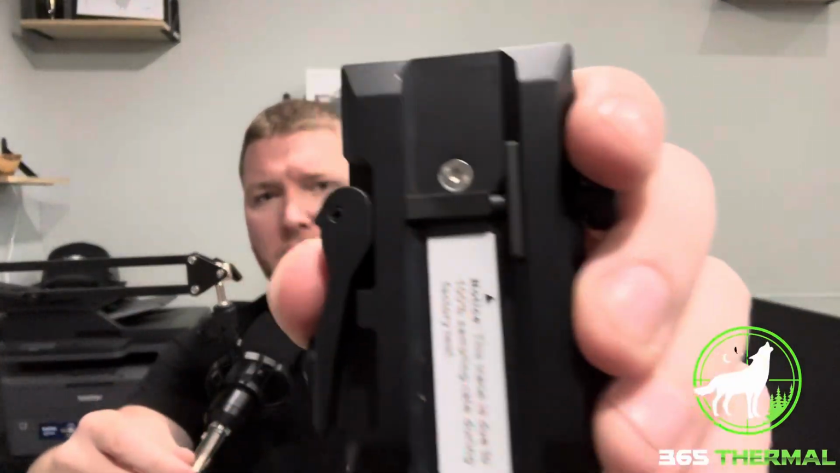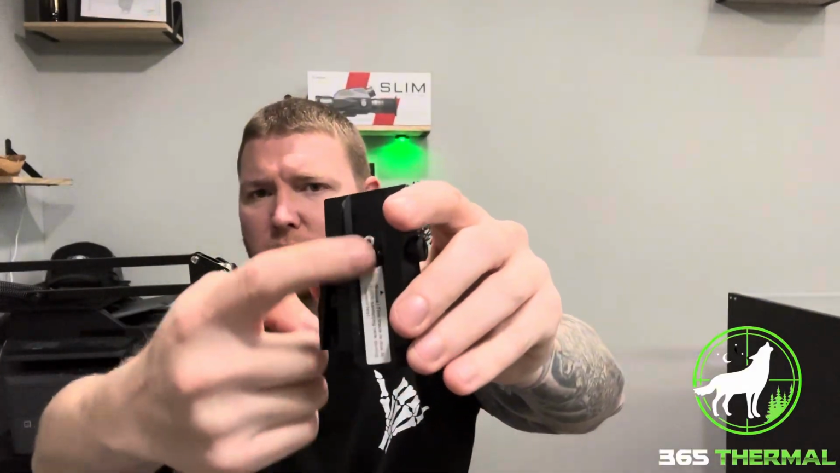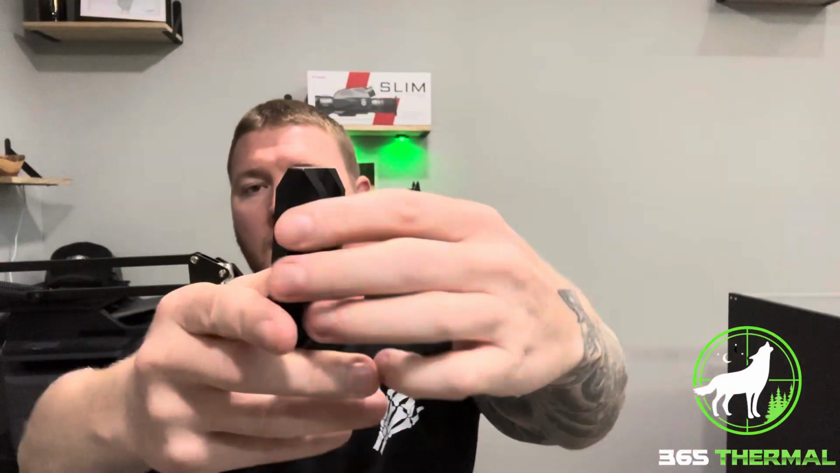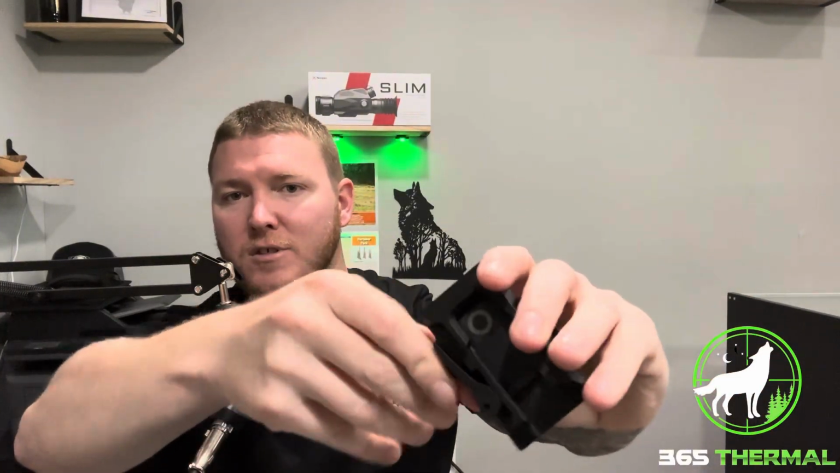Okay, so I'm going to show you guys this right off the bat because a lot of people are going to have different questions about it. So this is the mount that goes for the Slim. It comes with this mount. And so right here is where it's going to snap onto your pick rail. You have a cantilever right there for that. Snaps on your pick rail on that side. On the opposite side, you'll see this nice little magnetic ring. That's actually a glow-in-the-dark ring so that you can find it in the dark to snap it back down. And it has a separate cantilever, just like that.